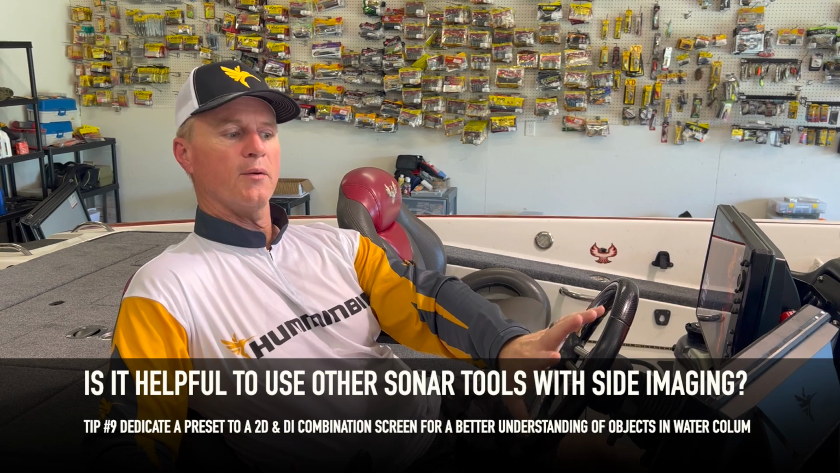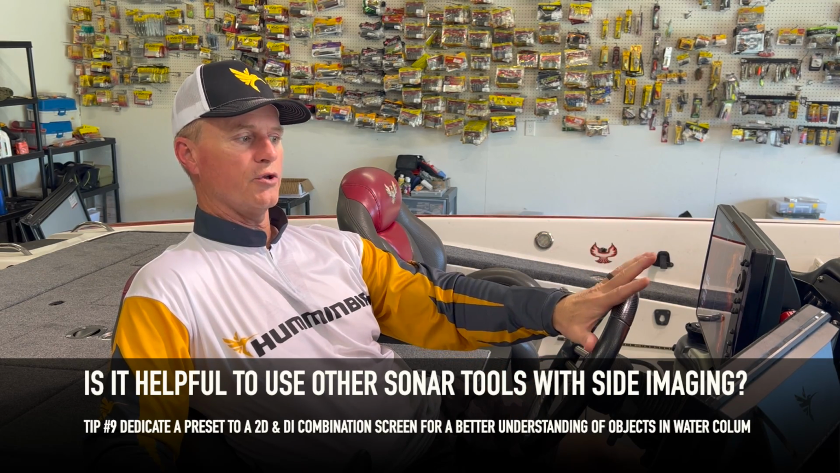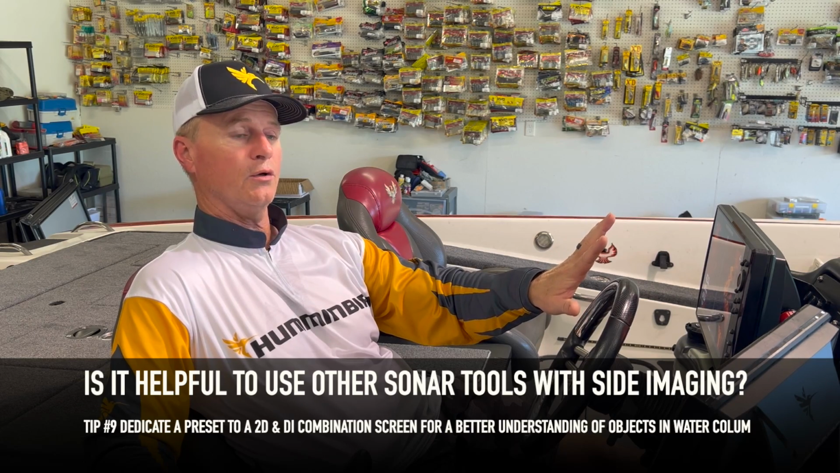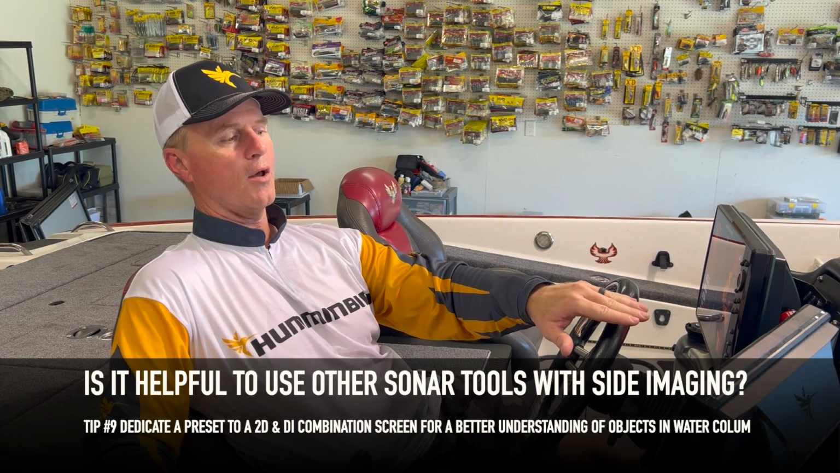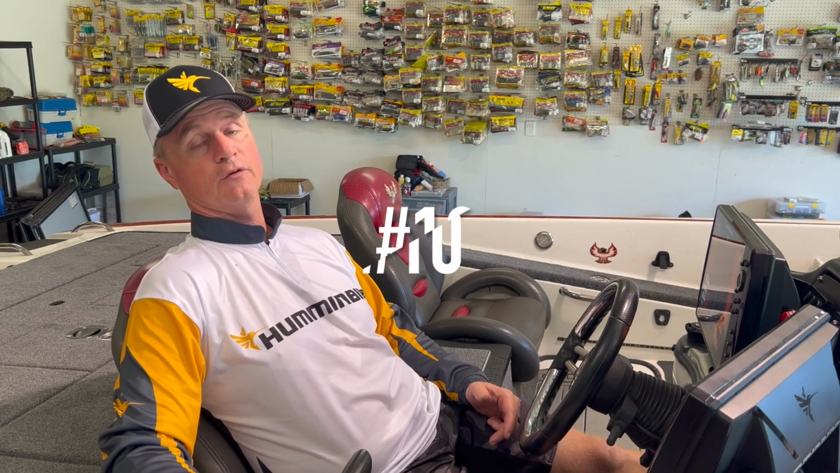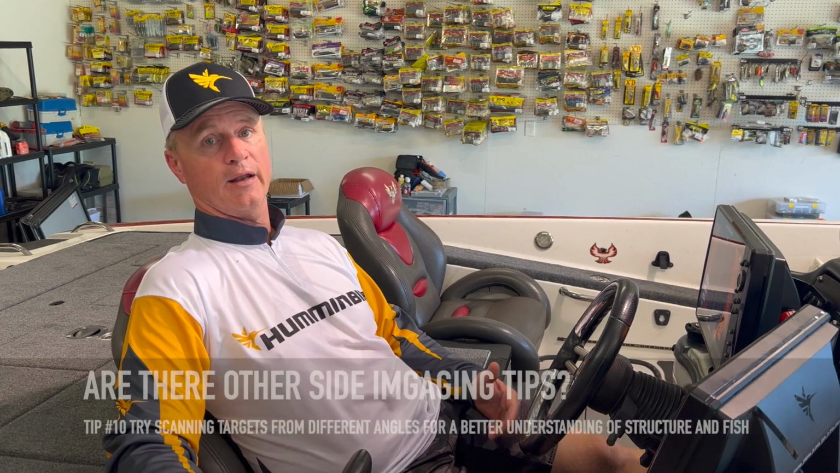If you don't have a separate unit and you're going to use one unit, either scan with SI and a DI combo screen, or have it at least on a hot button to where you can verify what you've got in the water column. Yes, when you're scanning, it's best to scan at different angles.